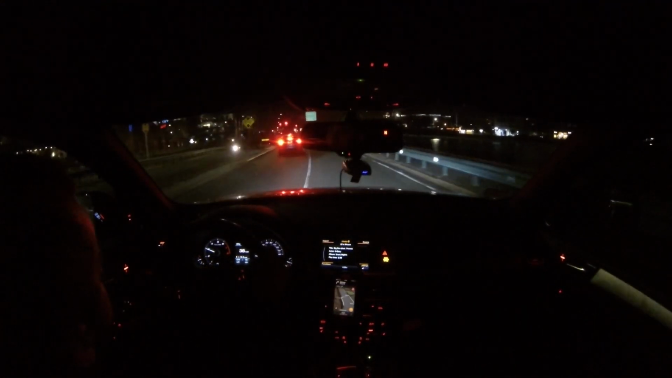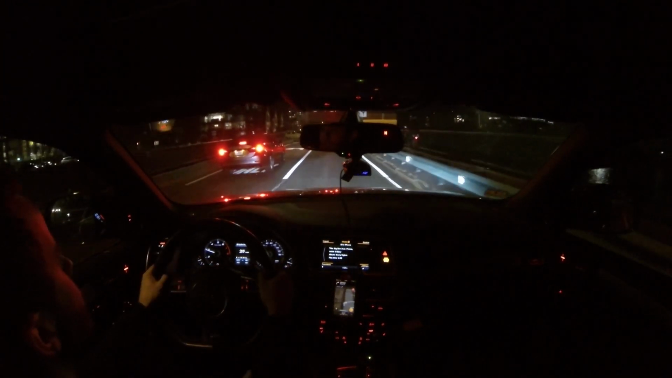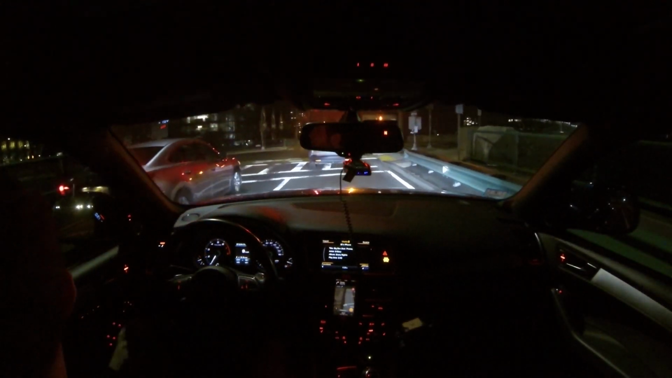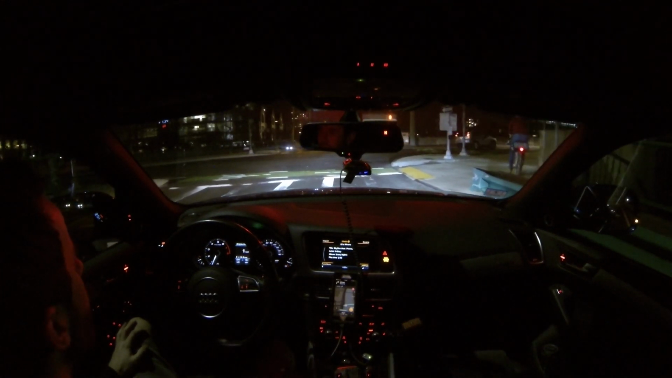I do not have the crackle tune in the car right now. I took that out when I flashed back to 93 octane. I just wanted to feel what the car was like back with no crackle tune. Kind of forgot I'd been running it for so long. What on earth was that?